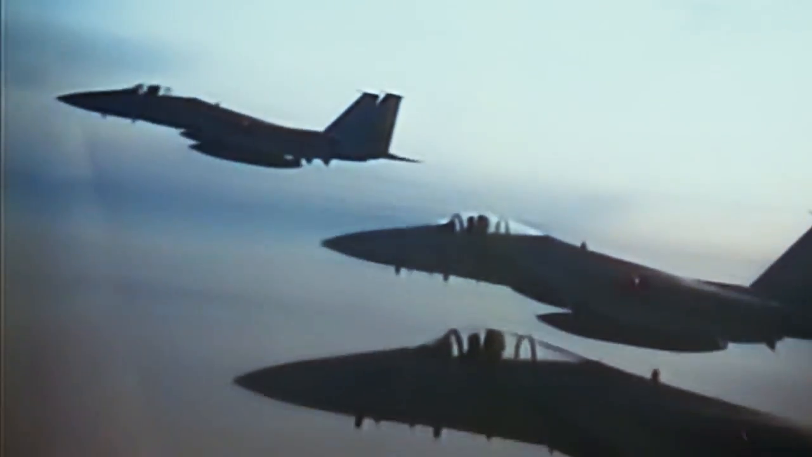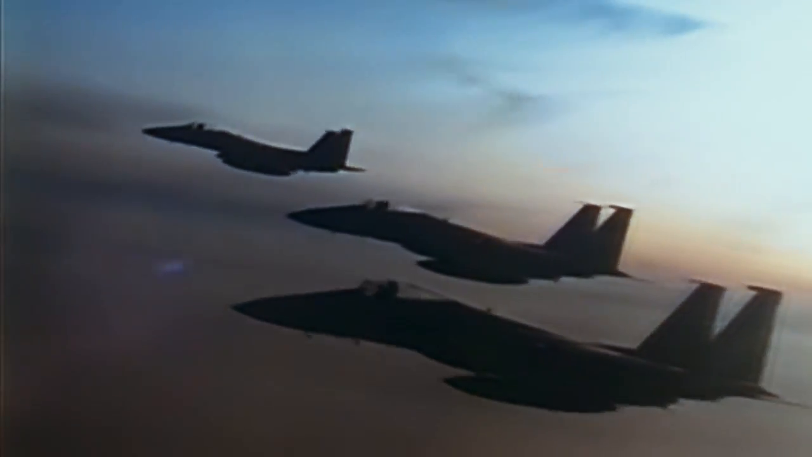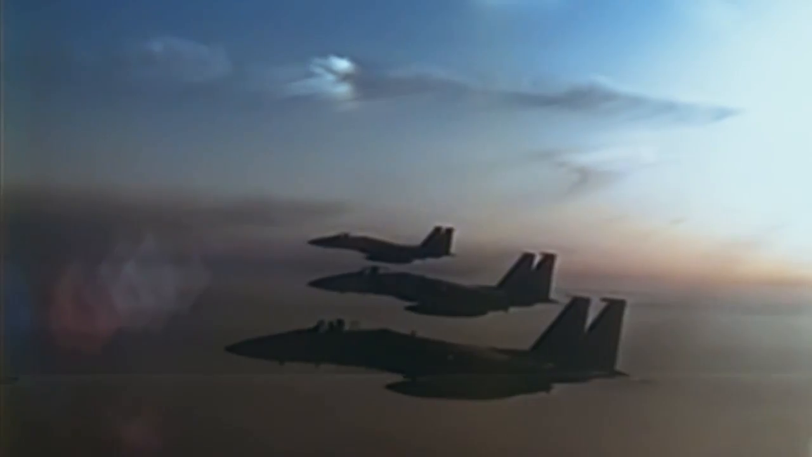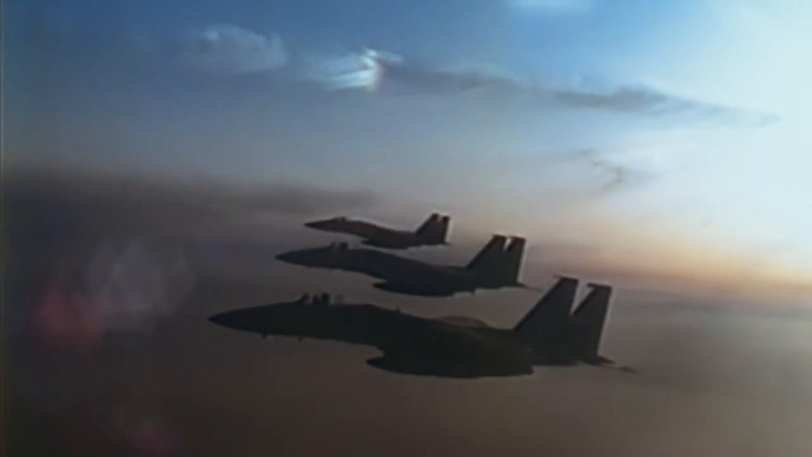I was flying as the number 3 position most of the time. I had it pretty good in a sense of finding targets because his lead would go down and his bombs would explode. That's when they would start shooting. Obviously, the downside of being 3 and 4 is they're the ones that get shot at a lot.